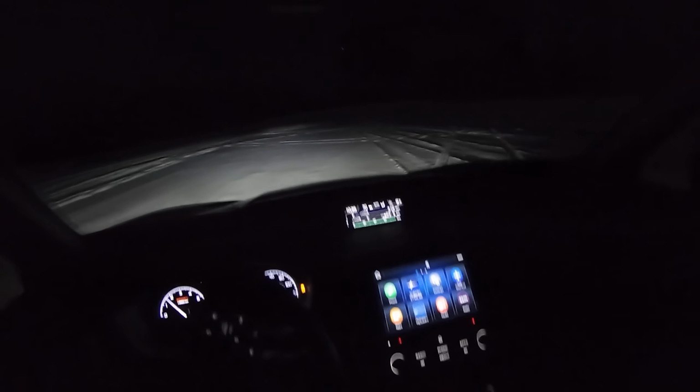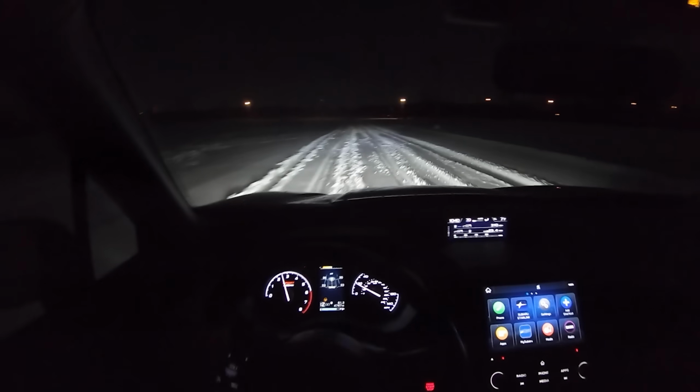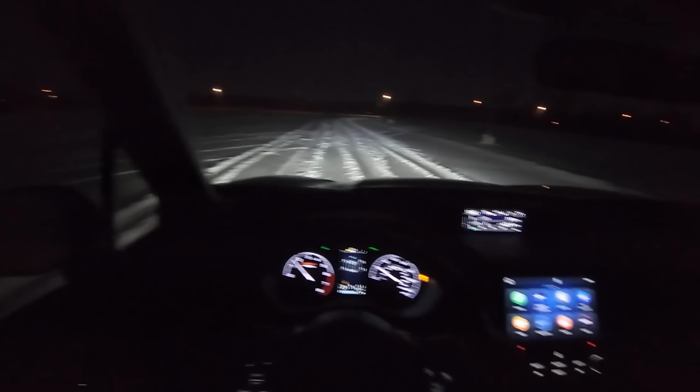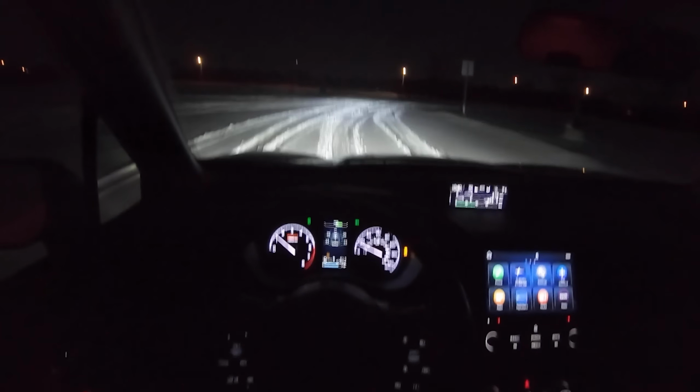So traction control off really lets you have a little bit of fun. You can play a little bit, but there's still a little bit of intervention going on. I can feel the front wheels braking. So you can get this thing sideways, but you're definitely not gonna hoon with abandon like you would in a WRX or an STI. Still pretty capable, pretty fun in the snow.